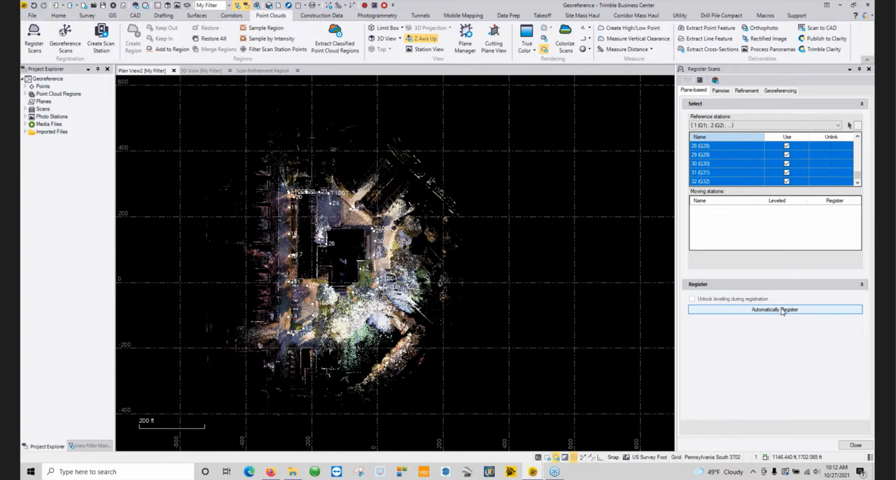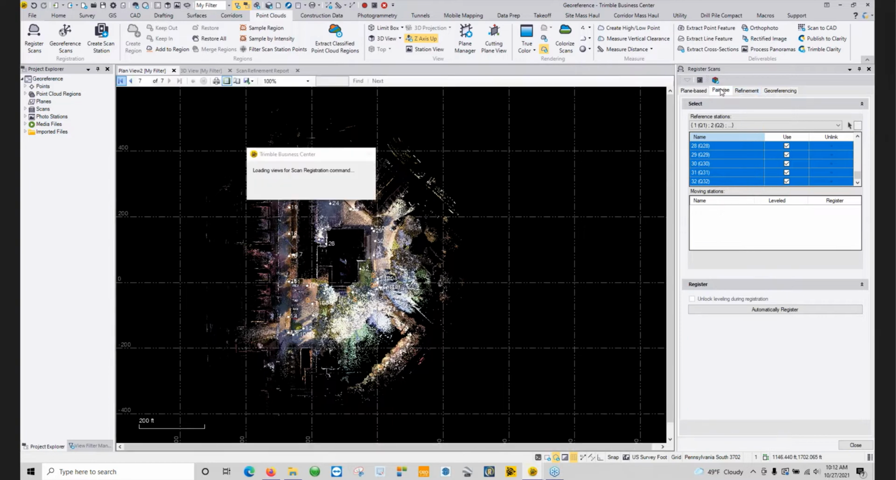After the automatic registration happens, if you have all one group and everything looks good, you're fine. You can head straight over to the refinement tab and run the overall refinement. If you do end up with a couple different groups because it couldn't automatically register them, you can head over to the pairwise. In pairwise, you'll have your reference stations up top. That's your stations that are not going to move.